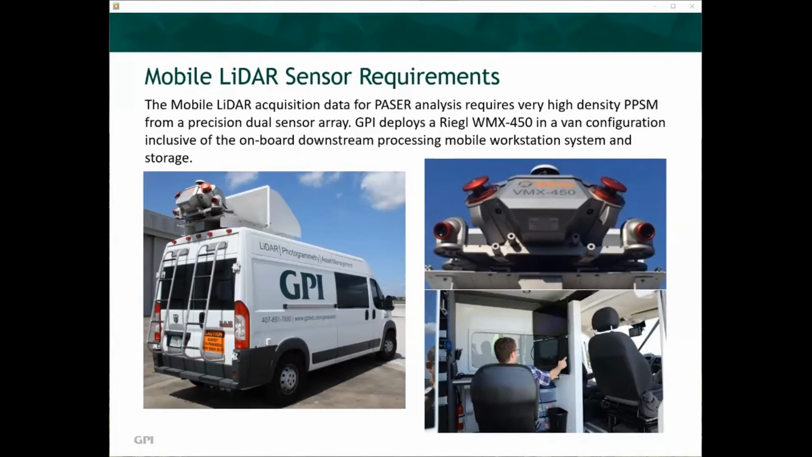Each of the two Riegl VQ-450 laser scanners provides low-noise gapless 360-degree profiles at a measurement rate of 550,000 measurements per second and a scan rate of up to 200 profiles per second. This will result in a capture rate on the pavement surface of up to 1,000 points per square meter. This is the optimal configuration to detect surface defects, deformations, and cracks for PASER analysis.